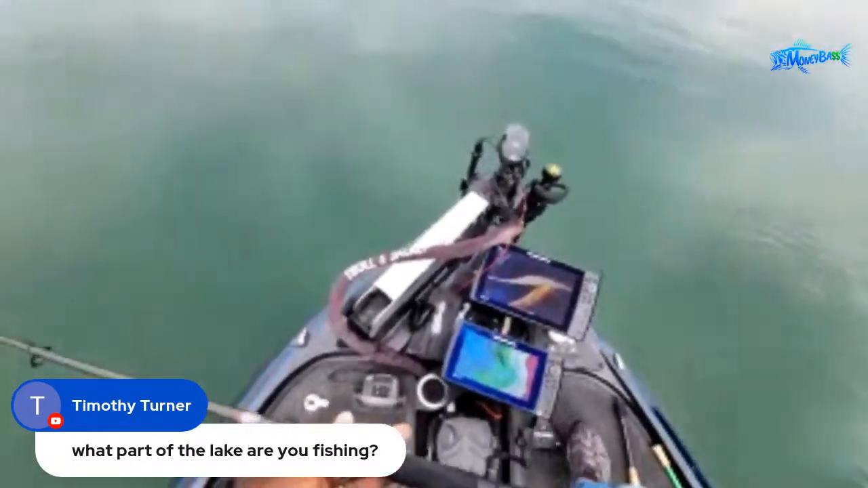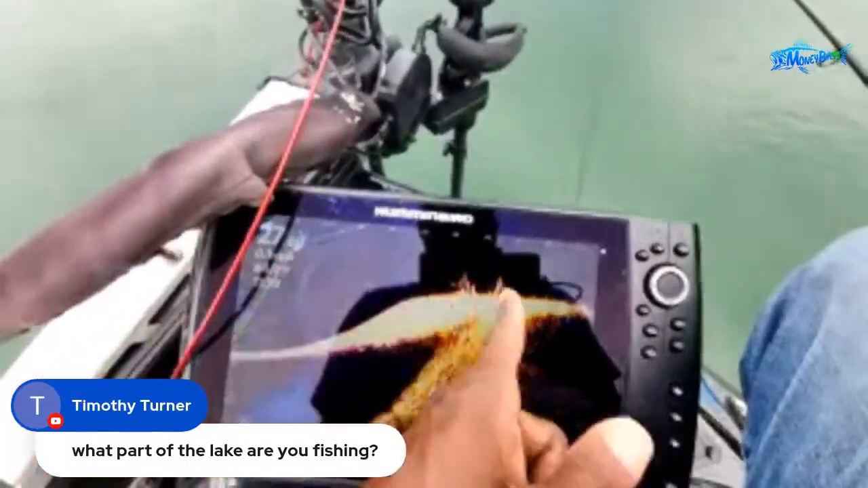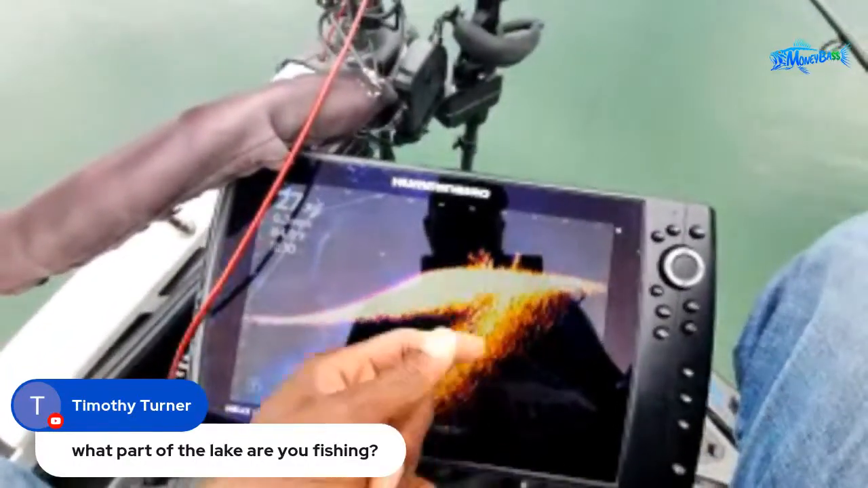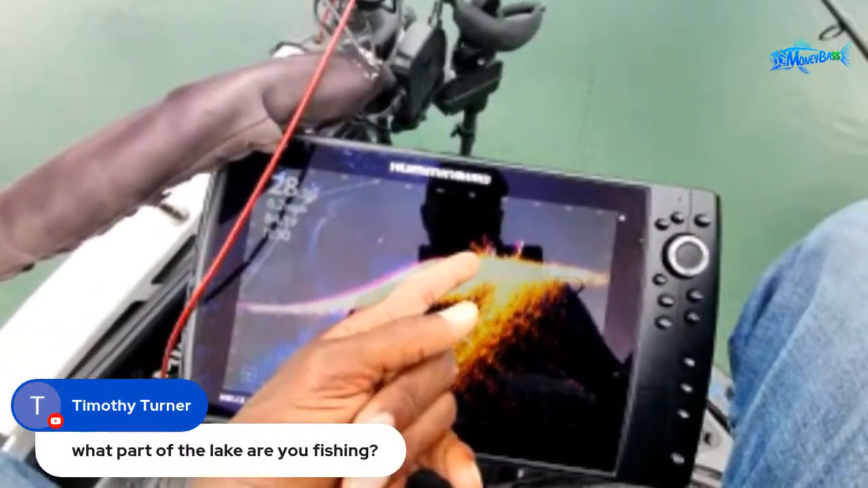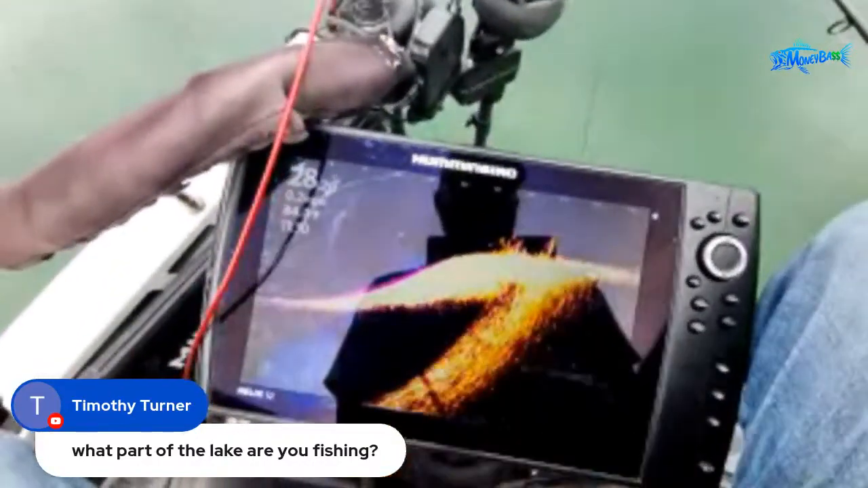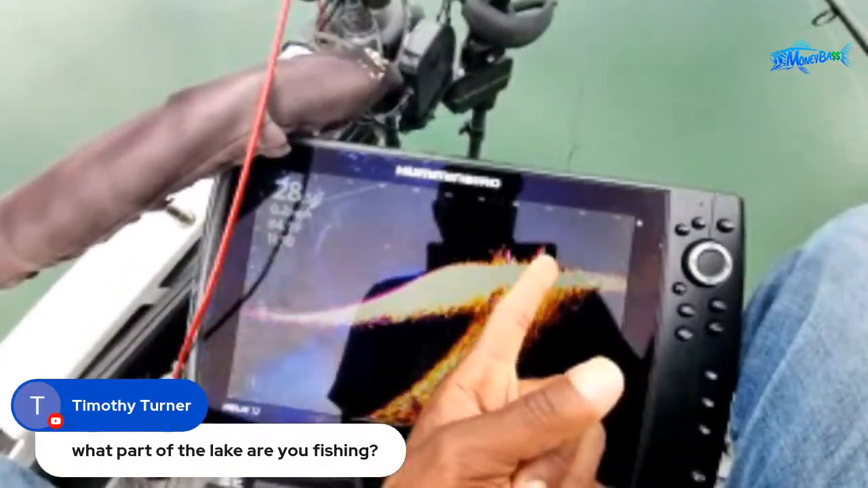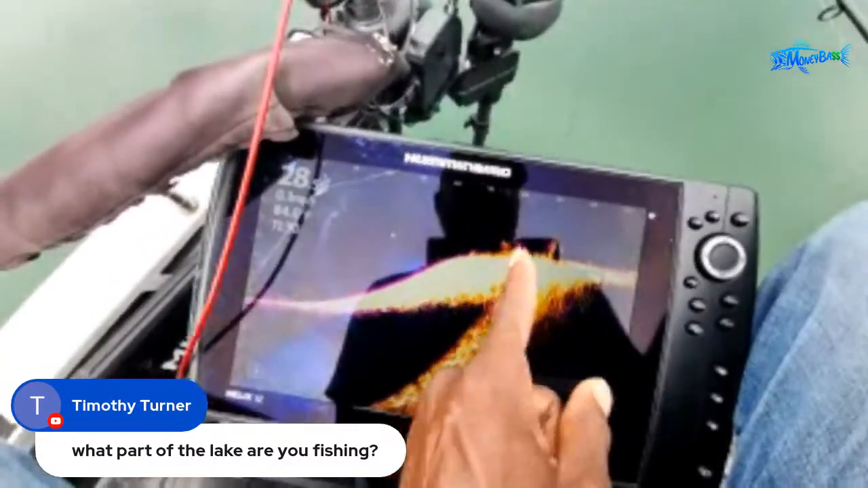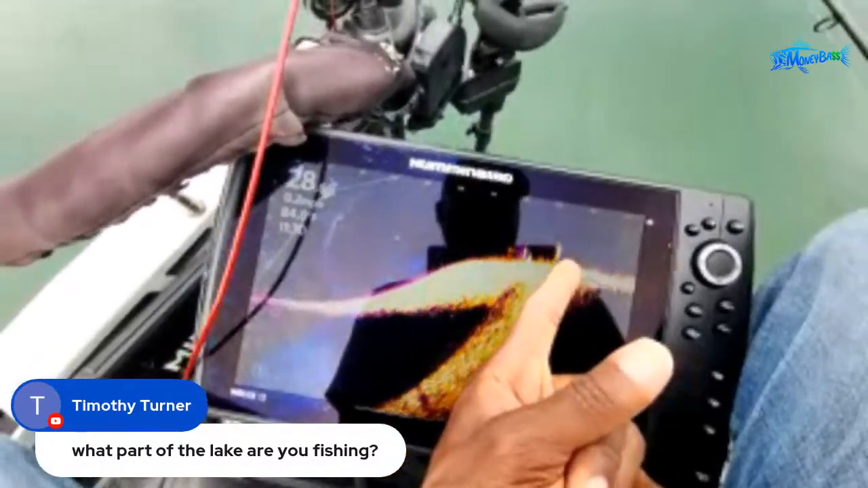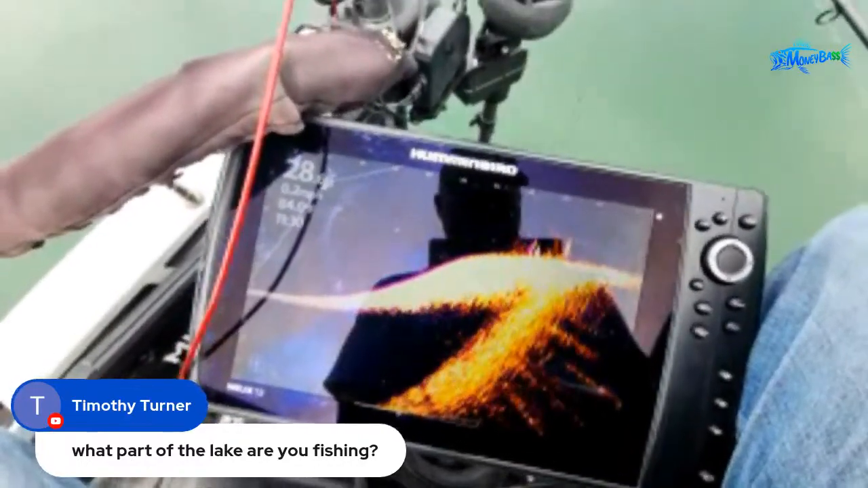All right, so here we go, guys. Right now, there's the cover. You guys can see that cover. It's sitting at about 50 to 70 feet out. I'm going to pull back off of it a little bit. As you can see, it's starting to move back a little bit. I want to get it to maybe around the 60 to 75 foot range. So this is what I'm going to target. Right now, I'm not seeing any suspended fish, but I can see some fish. Okay, here we go. So there's some fish right there. There's one that just swam over to that cover, but it looks like those fish are relating closer to the bottom. They're not suspended up above that cover like the other ones were.